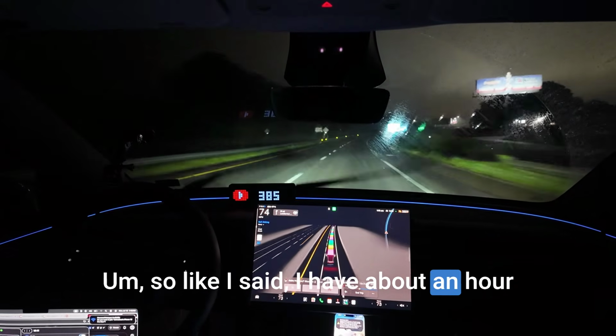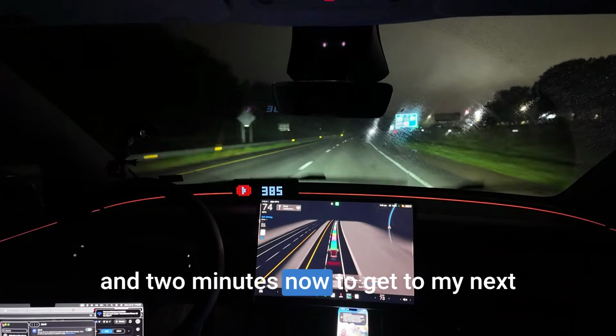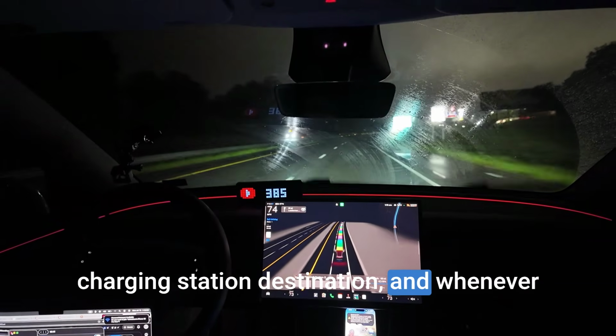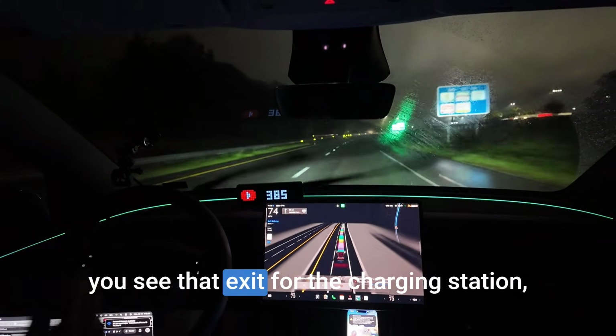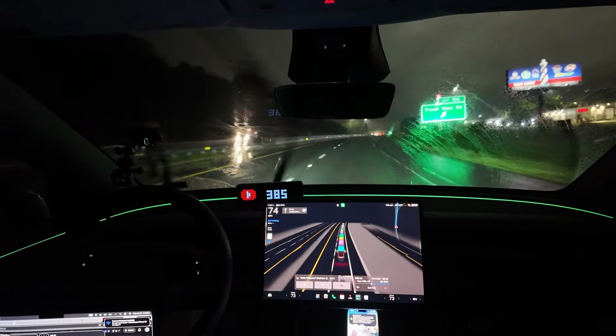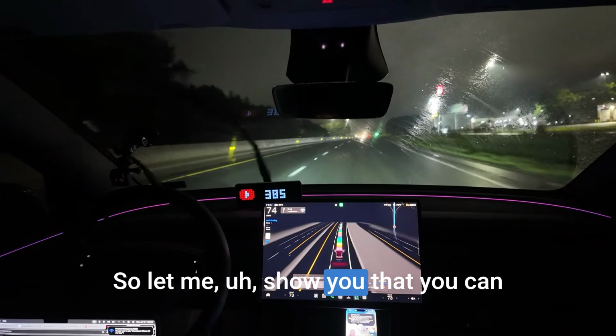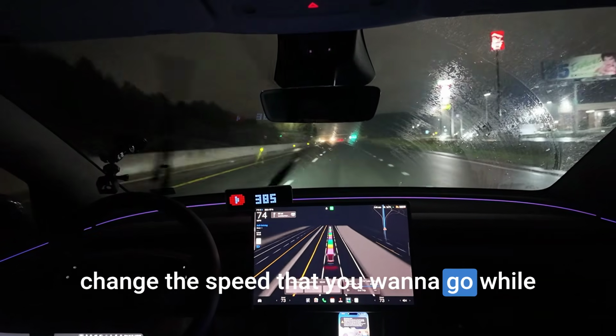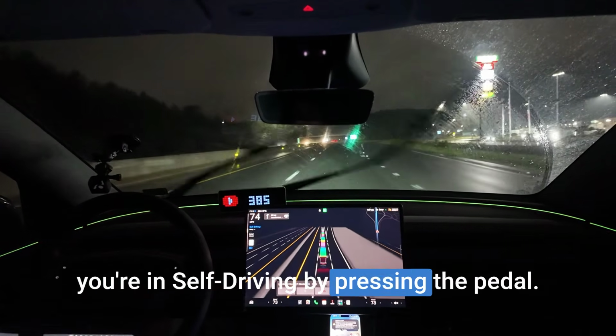So like I said, I have about 1 hour and 2 minutes now to get to my next charging station destination. And whenever you see that exit for the charging station, the Tesla would automatically get off. So let me show you that you can change the speed that you want to go while you're in self-driving by pressing the pedal.